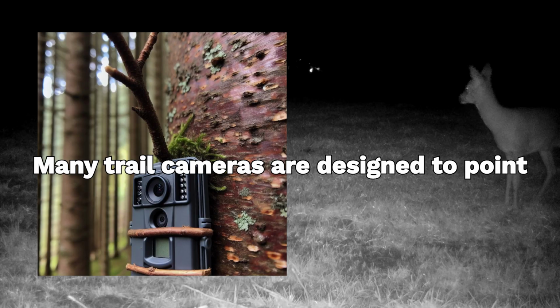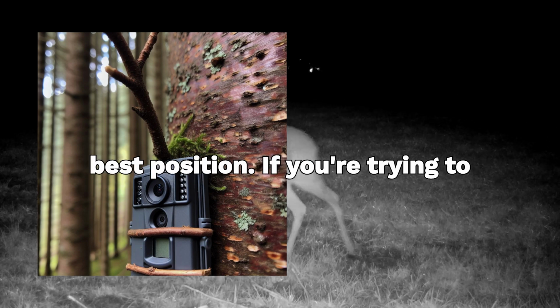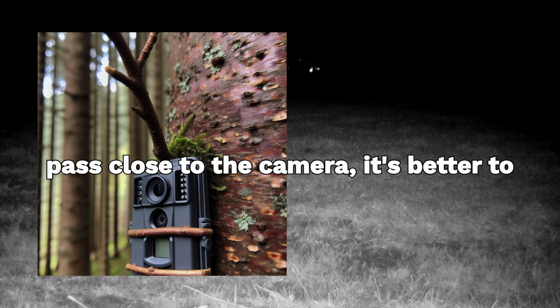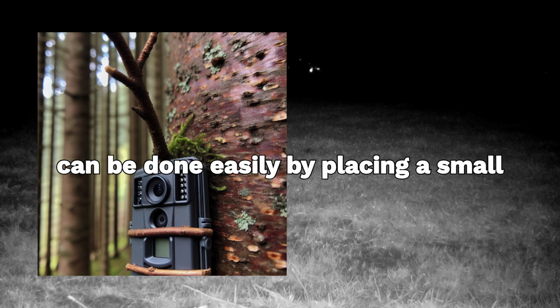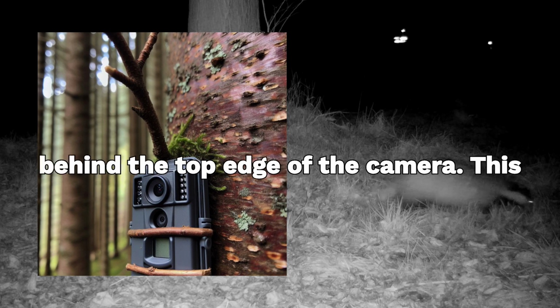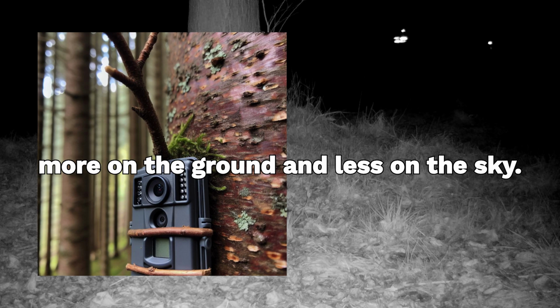Many trail cameras are designed to point straight ahead, but this isn't always the best position. If you're trying to capture smaller animals or those that pass close to the camera, it's better to angle the lens slightly downward. This can be done easily by placing a small stick, rock, or any other object behind the top edge of the camera. This tilts the camera just enough to focus more on the ground and less on the sky.